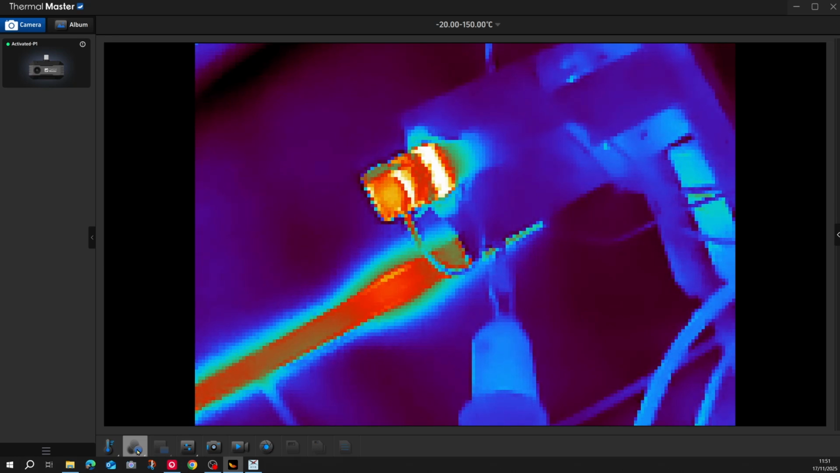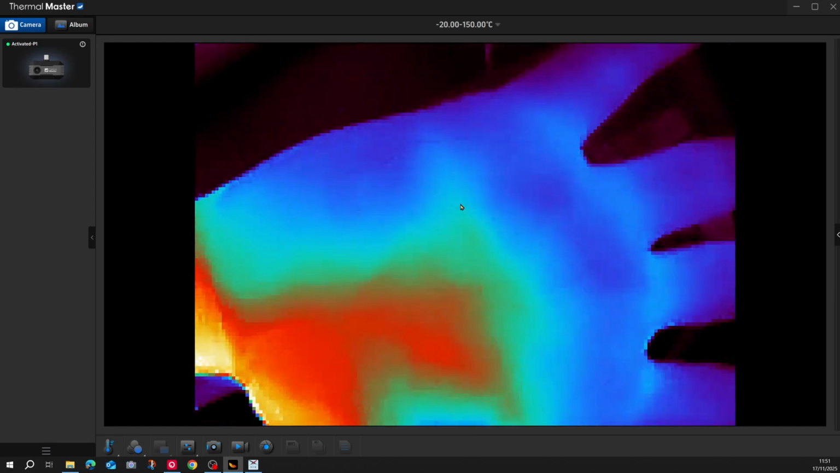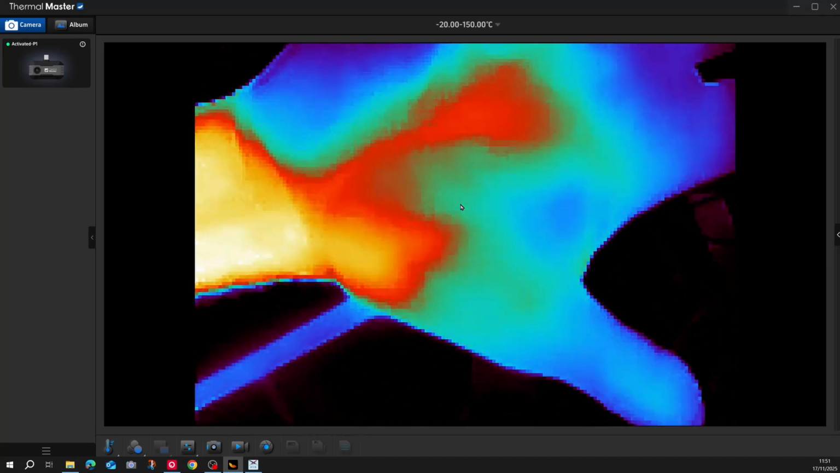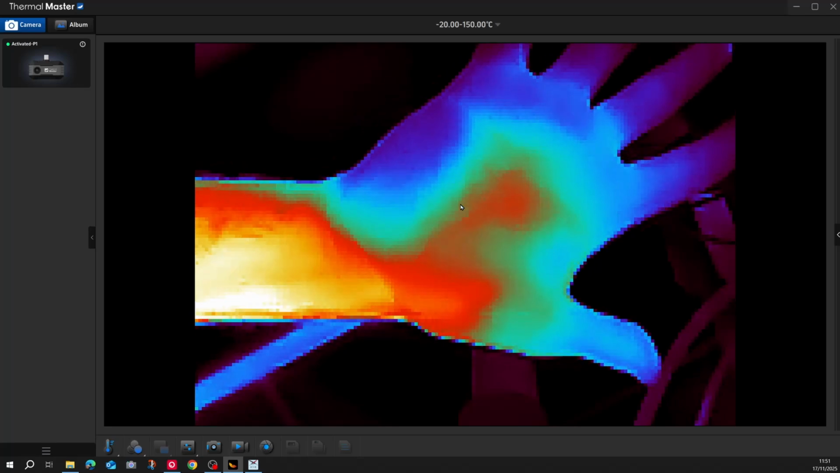I would suspect that most people would prefer to use it on the phone as a portable device rather than on PC. The resolution when you are blowing it up to a PC size screen, as you can see, is a little bit blocky. It doesn't offer you the same image resolution as you get on a mobile phone. But again, as you can see, it's picking up the nice heat maps on my hand.